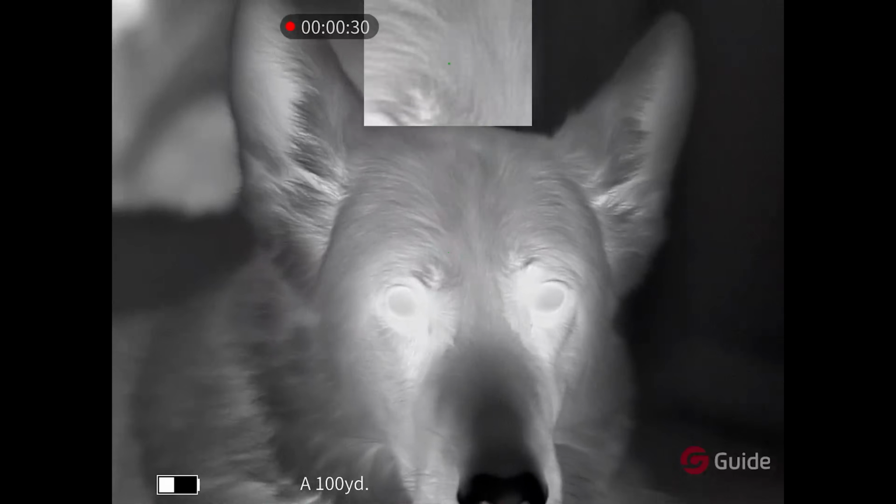Now today I'm pretty excited to be going over what I would probably say is the best thermal optic that you likely have not yet heard of. That is going to be the Guide Sensmart TU651 LRF. Now why do I say you probably haven't heard of it?